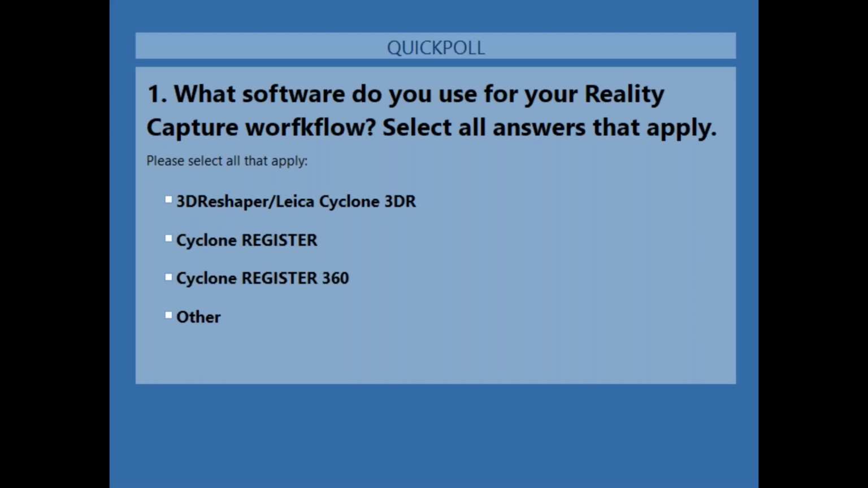Okay, we'd like to know, what software do you use for your reality capture workflow currently? Please select all answers that apply from the following: 3D Reshaper or Leica Cyclone 3DR, Cyclone Register, Cyclone Register 360, or you may be using something else. We'll give you a few moments.